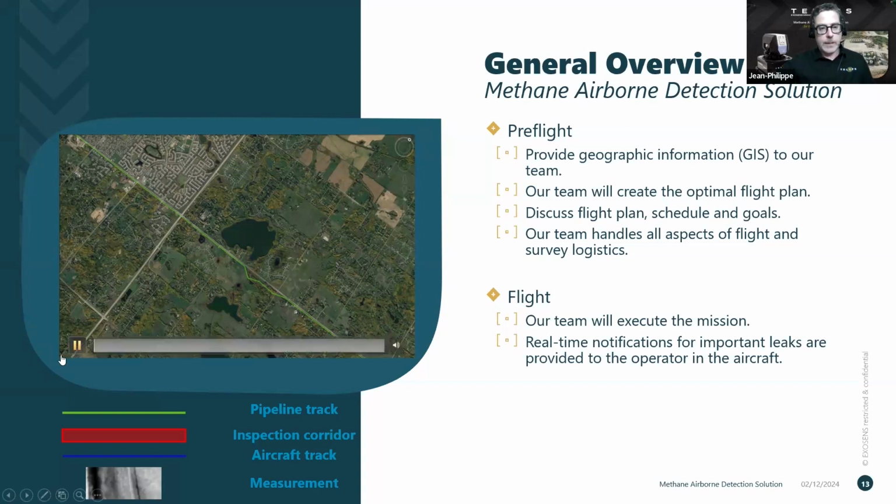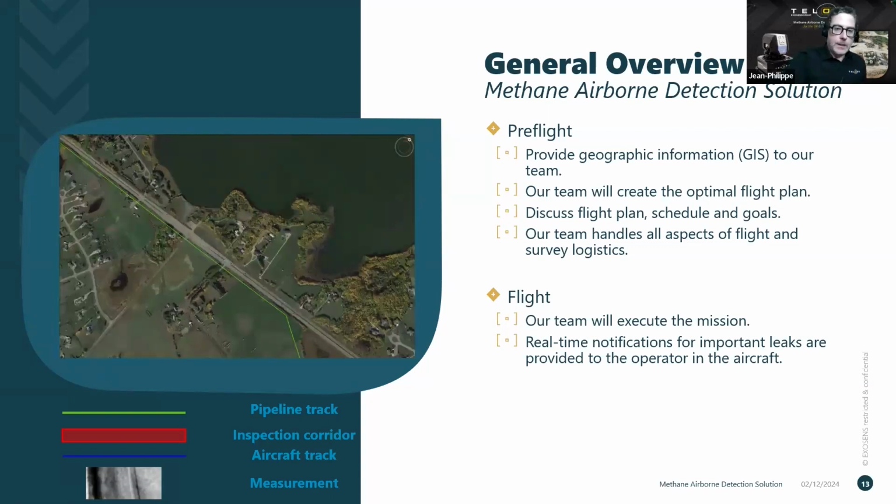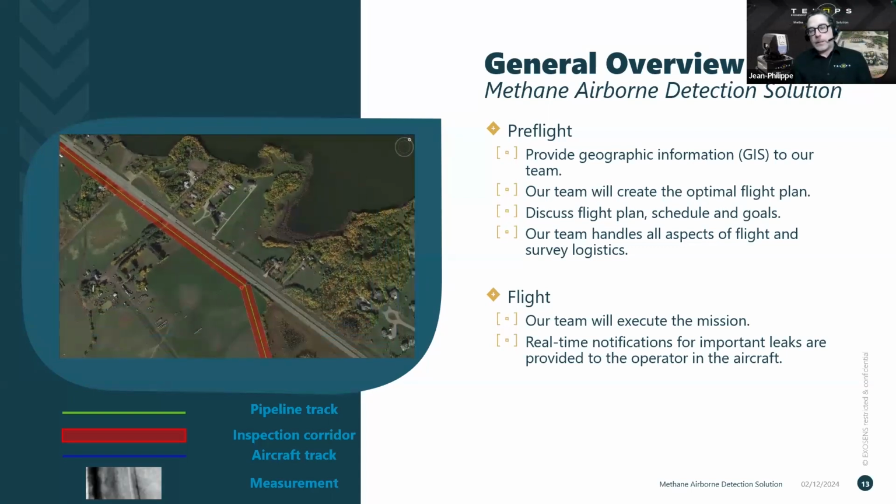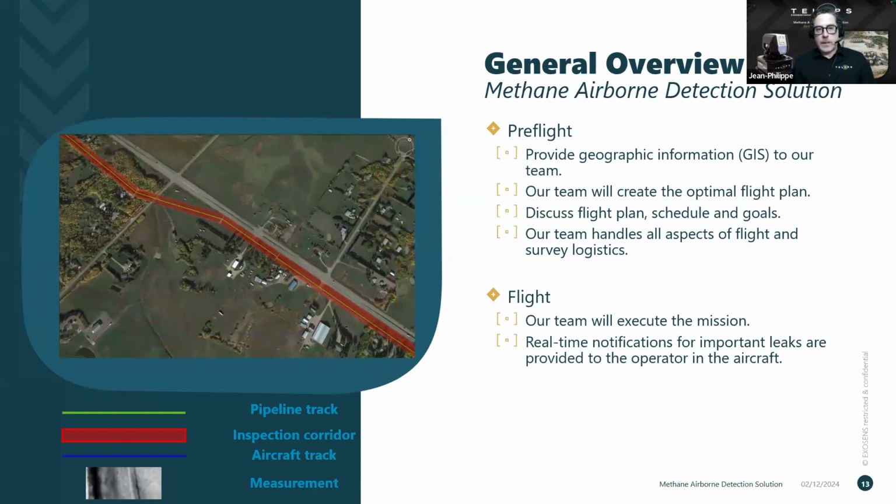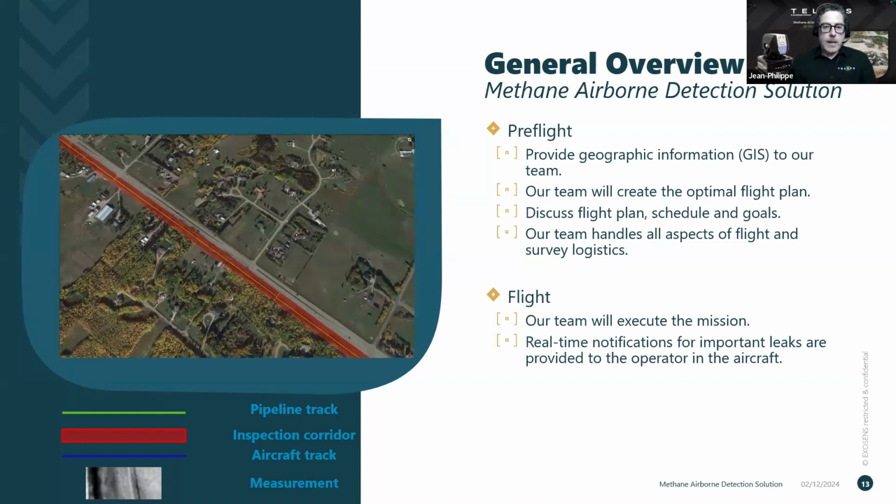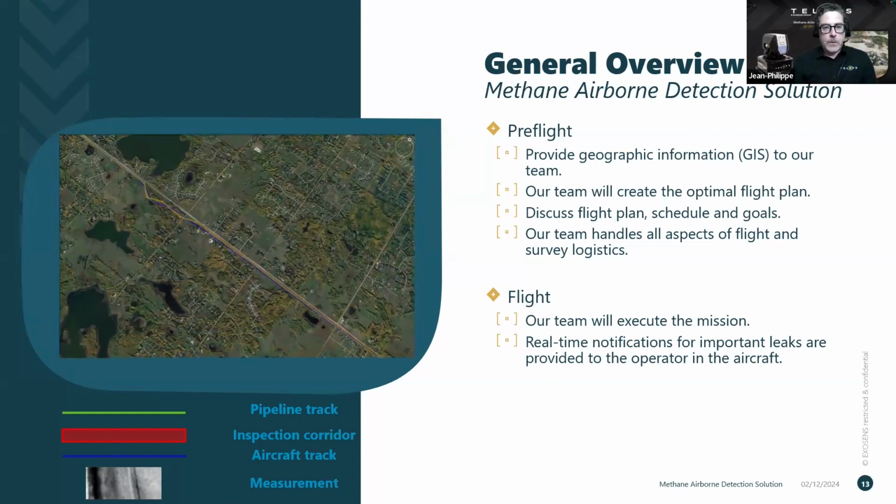I have a little information or a short video here explaining how our system works for pipeline tracking. So in green, we have the track that our client gave us. So that's the pipeline he wants to survey. And in red, those are the inspection corridor segments that we will design to follow the pipeline track quite accurately.